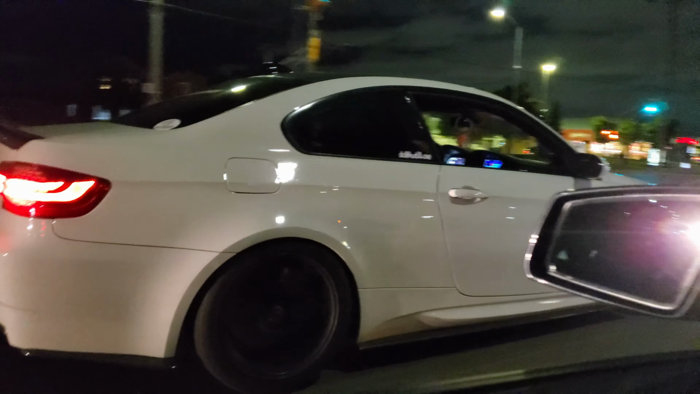One of my buddies just picked up an E92 M3, and it's not just any ordinary E92 M3. It's got quite a few mods on it. I'm just gonna go over some of it right now.